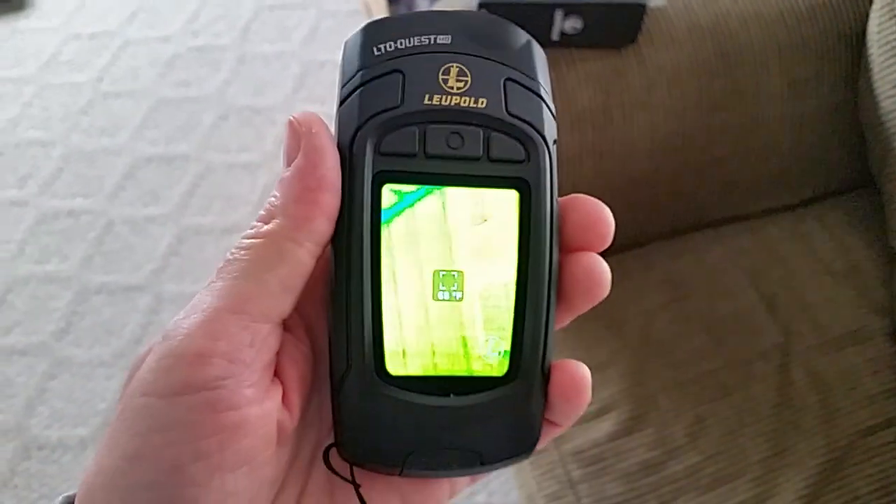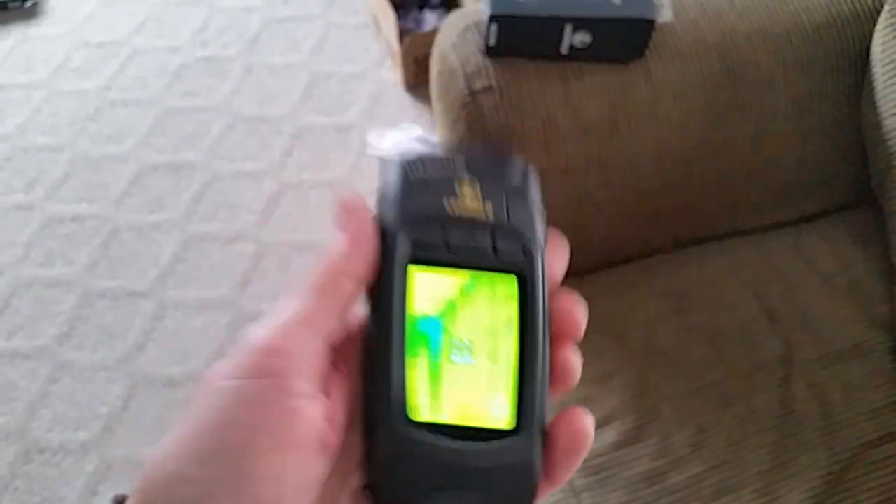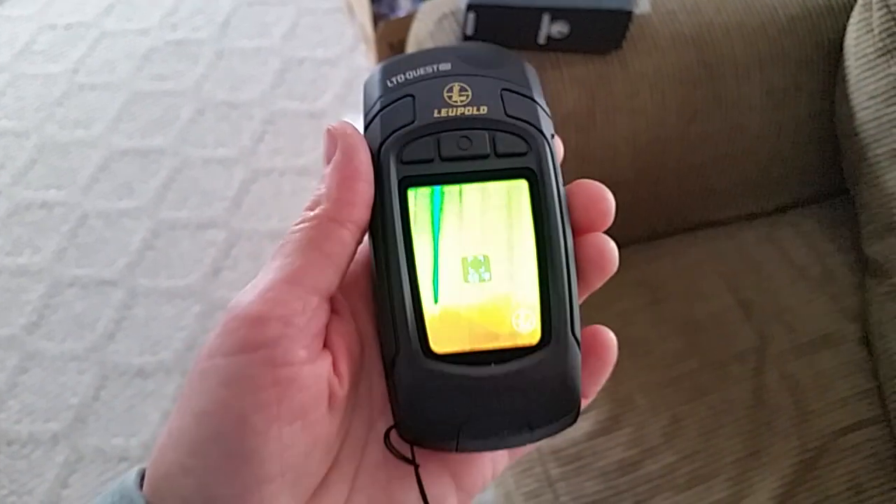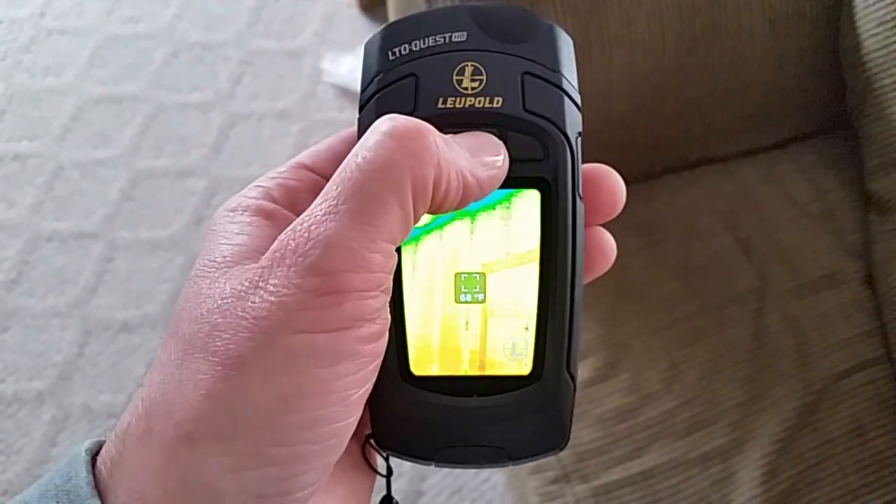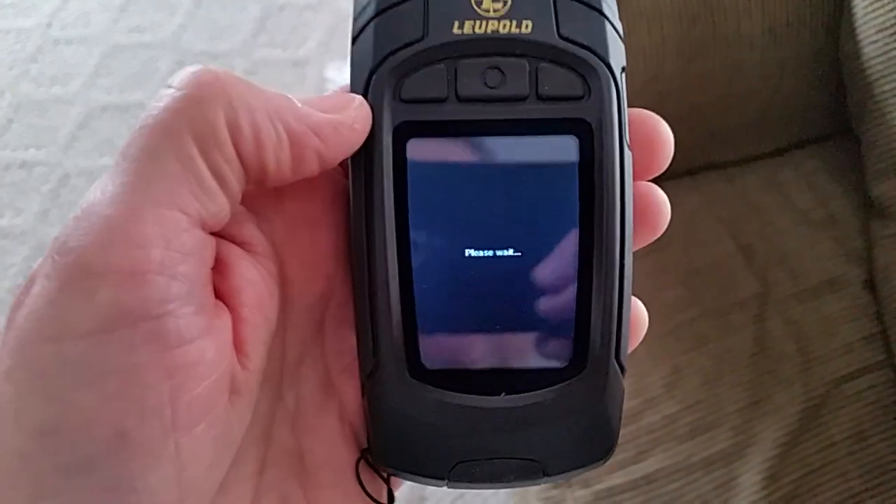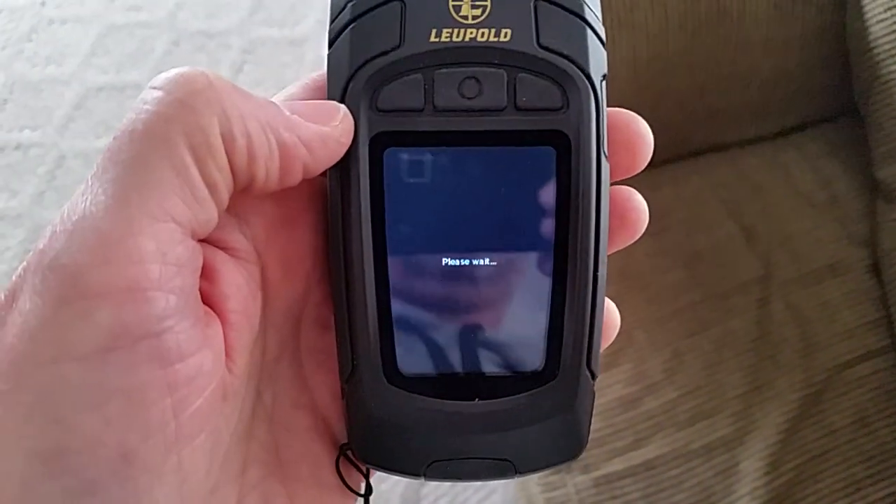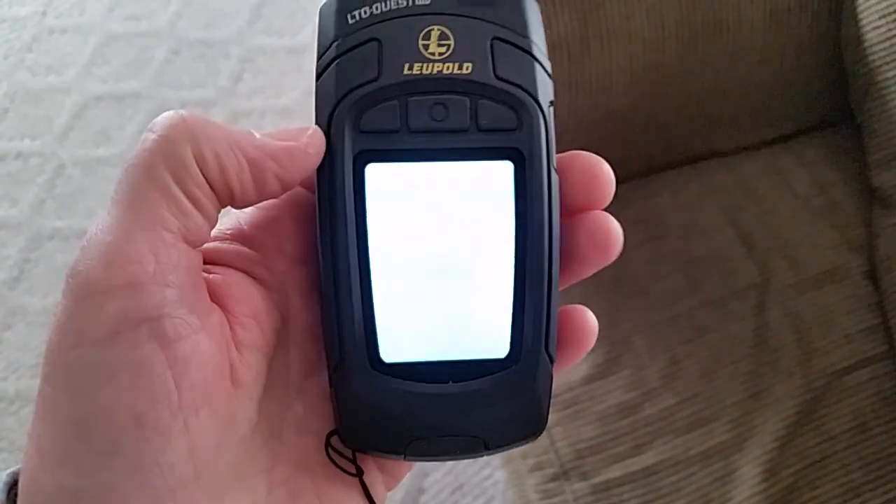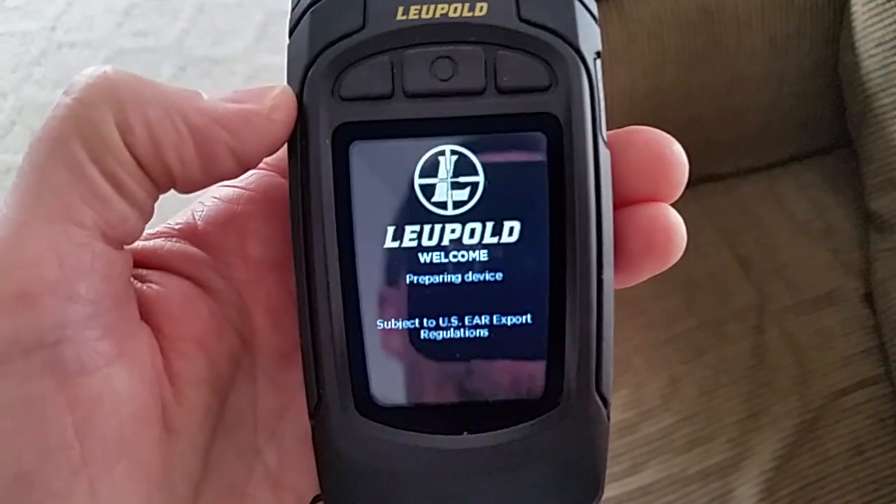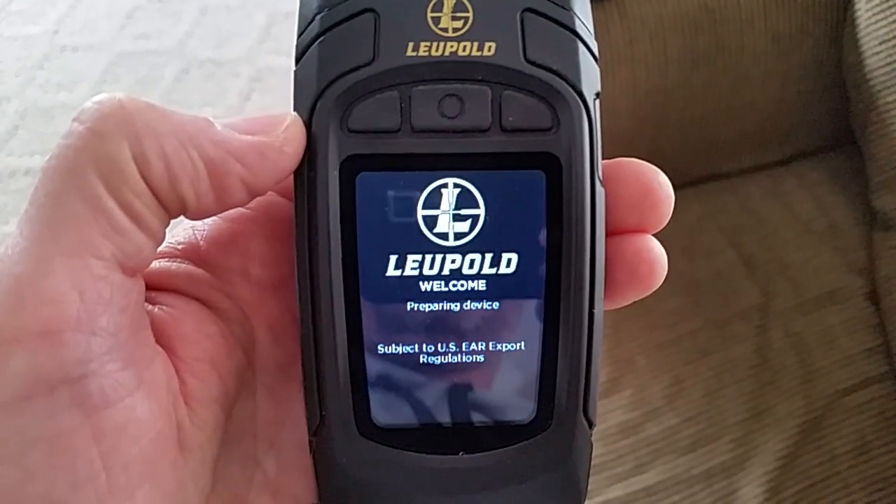The flashlight function will work without the unit being turned on, so you can grab it up off the counter or out of your pocket and use the flashlight without having to go through the boot up process. It takes a couple seconds to shut down, a couple seconds to boot up, but it's ready to rock and roll pretty quick. This is the Leupold version, the HD version.